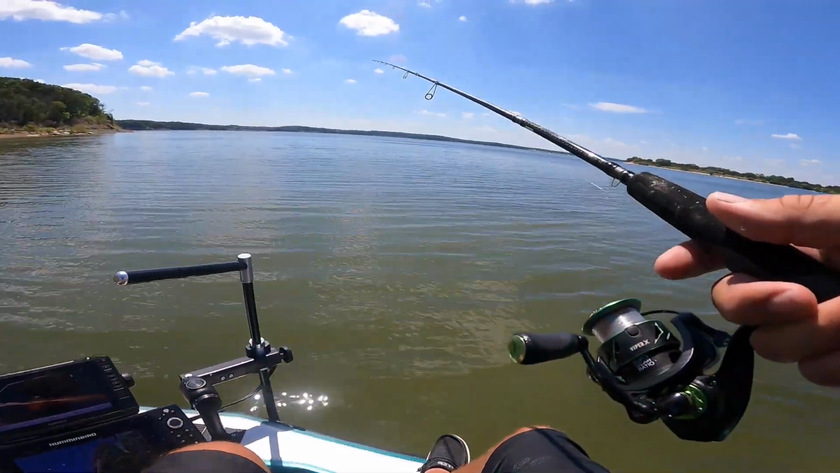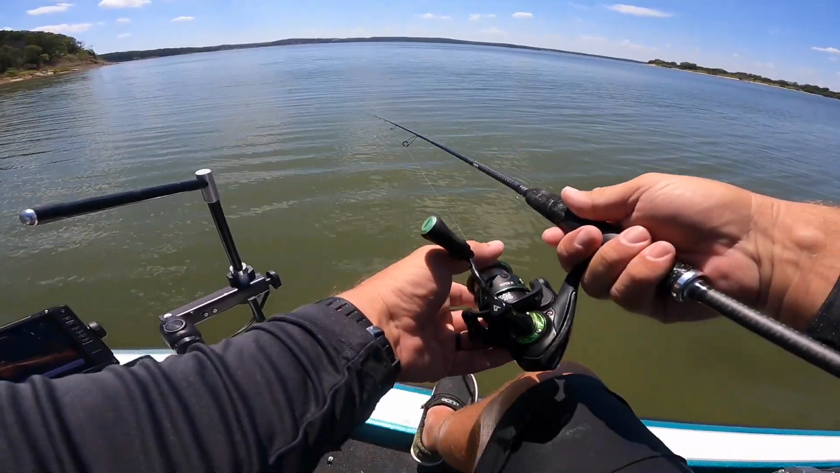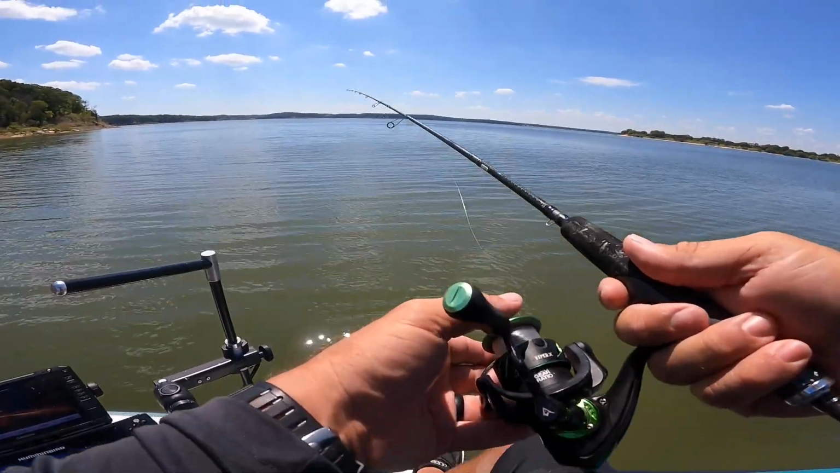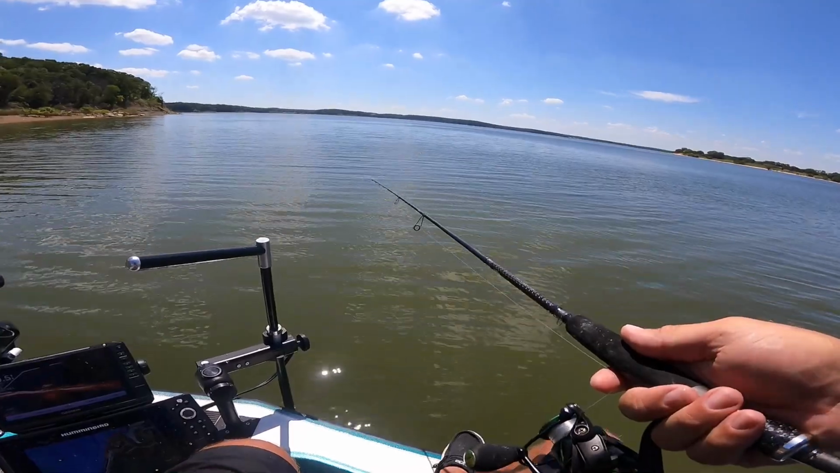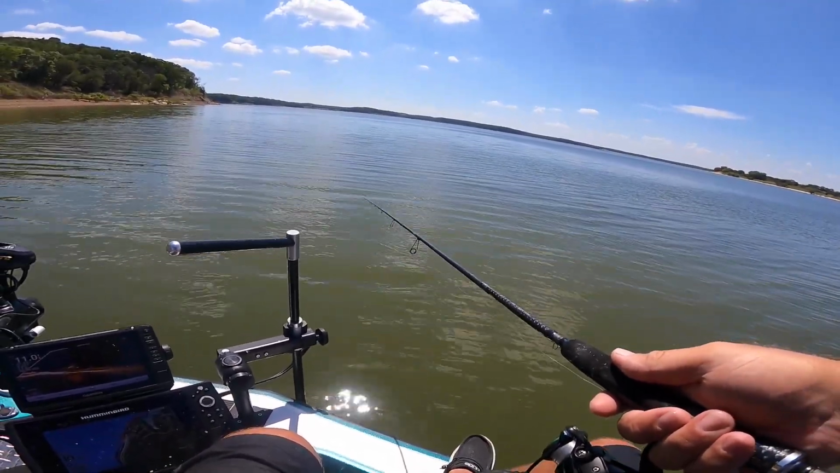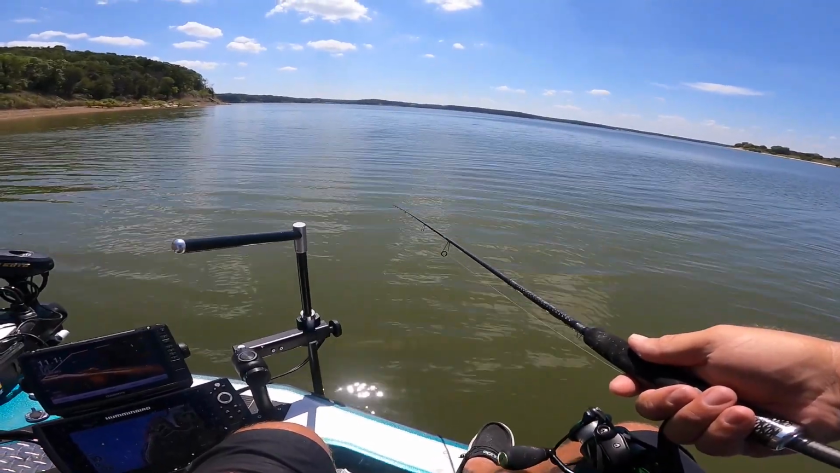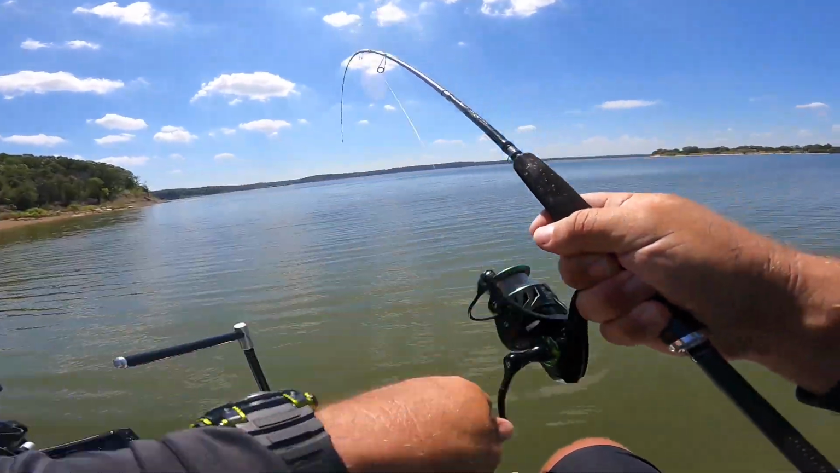I hate that reflection. God, I can't see anything. It's just so bright. It's causing me not to be able to see my fish. There's a big one right there, but he may not get it because big ones are smart. Real big one. There she goes. That one's a big one. I hope I get it in the boat.